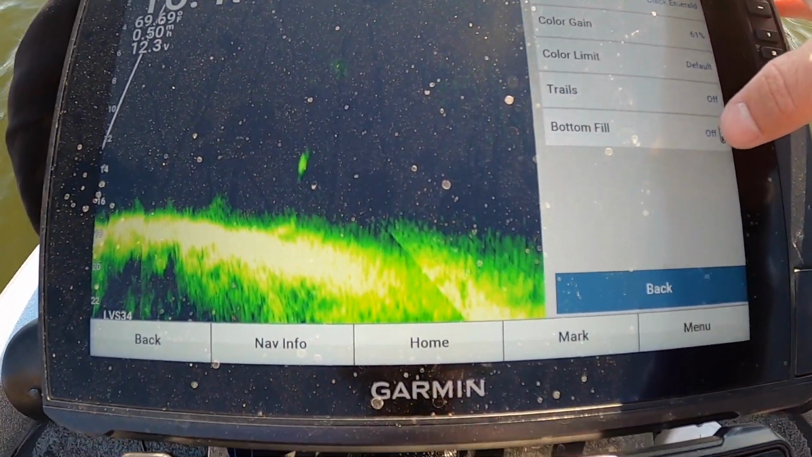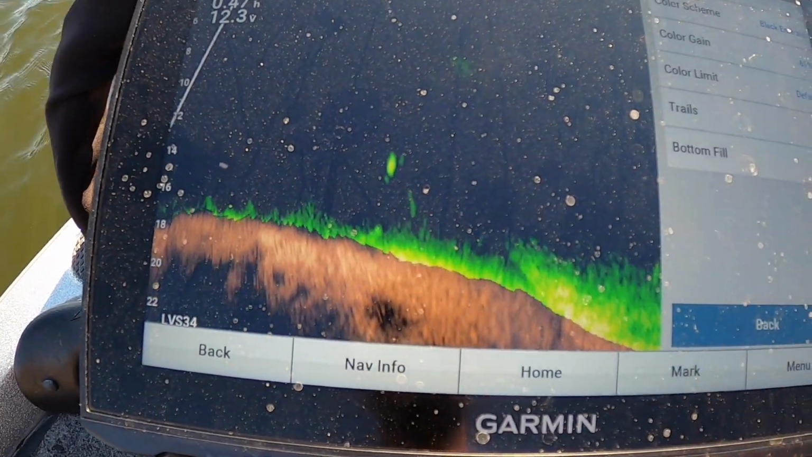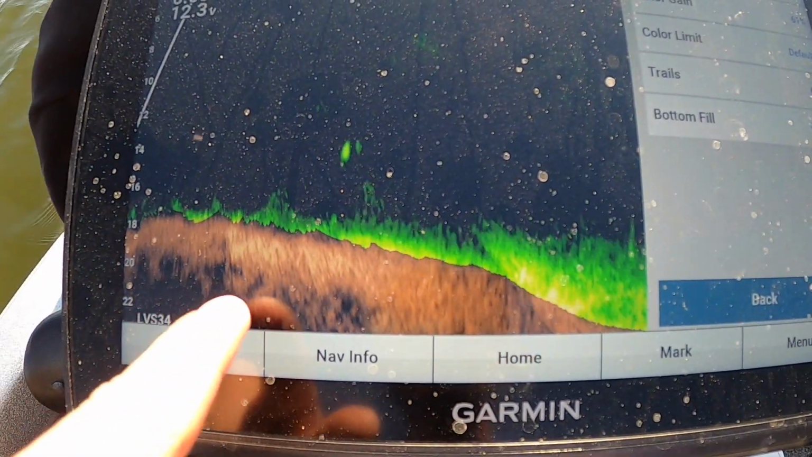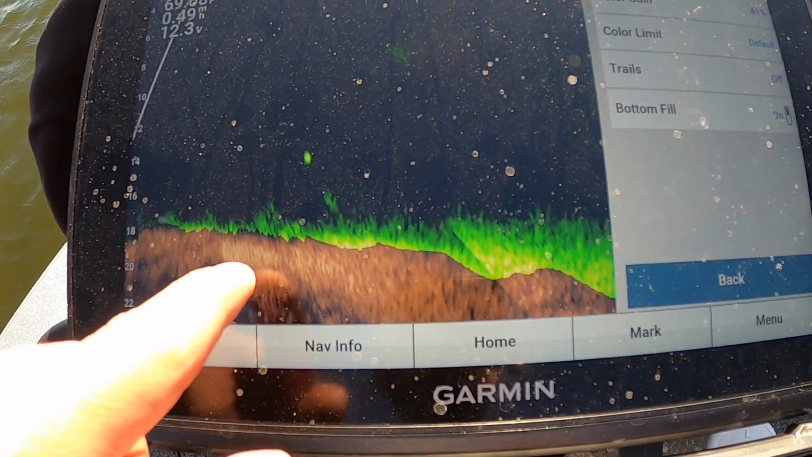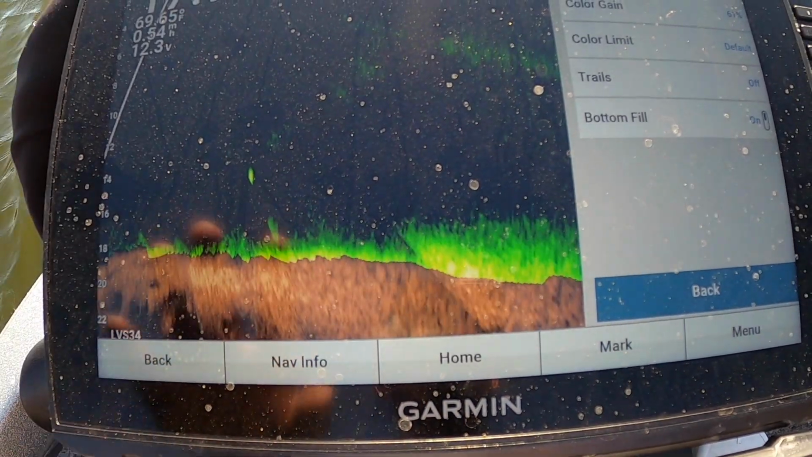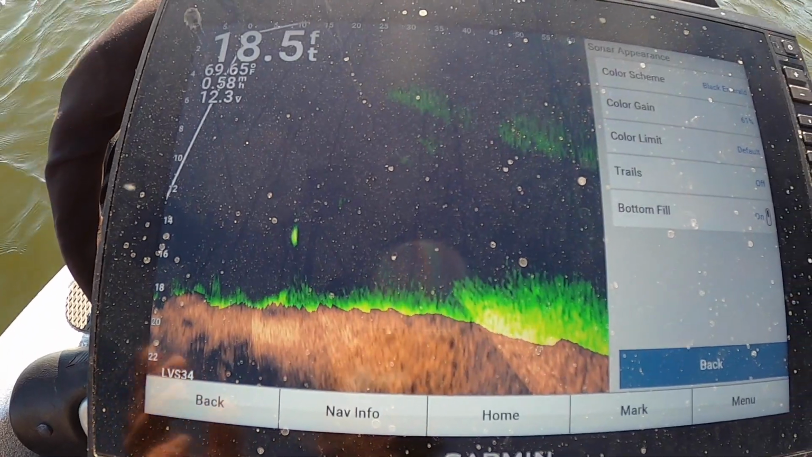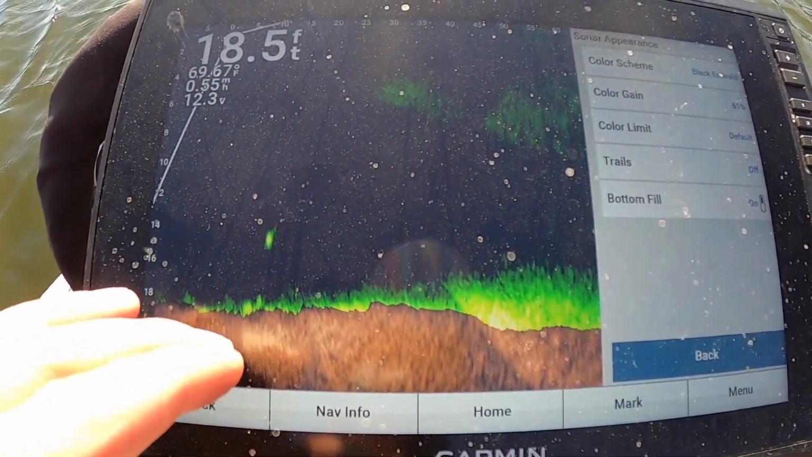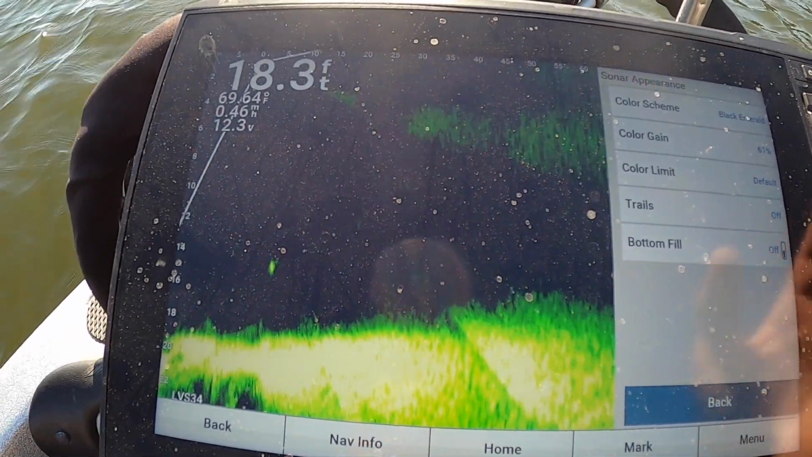And then you have bottom fill. So okay, you're looking at the bottom, but you're also seeing returns at the bottom. So if we turn this on, it turns this brown. Now if you see, say there's a fish on the bottom here and it's moving, it's going to show up here. It's basically a way to help isolate something that's on the bottom that's moving, or a return that's in the water, and separate it from the bottom. That's the best way to describe it. I also leave that off all the time.